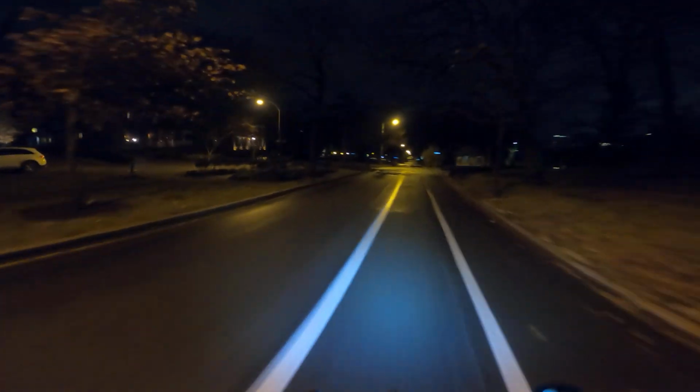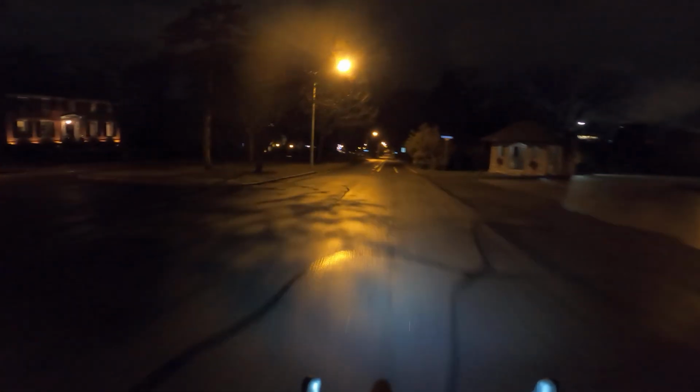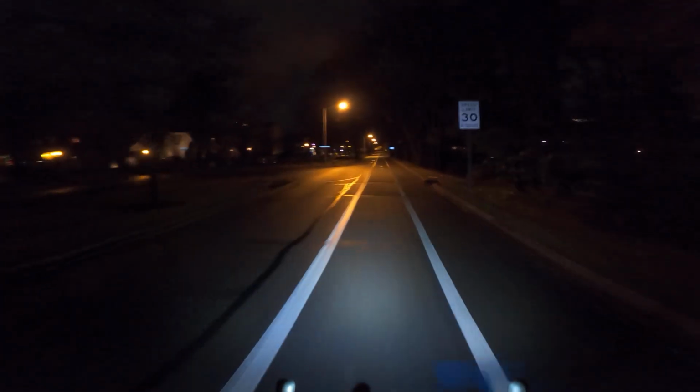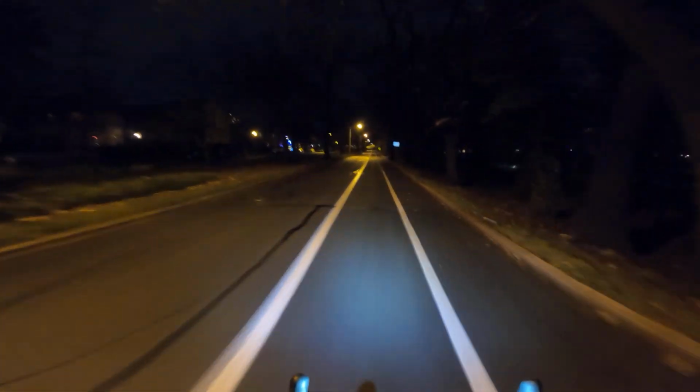I actually remember seeing a house that had their Christmas lights up, and they kept running them all the way until pretty much the winter was over. I guess they didn't want to take them down until the springtime or whatever. And since they had them up, they're like, might as well turn it on.